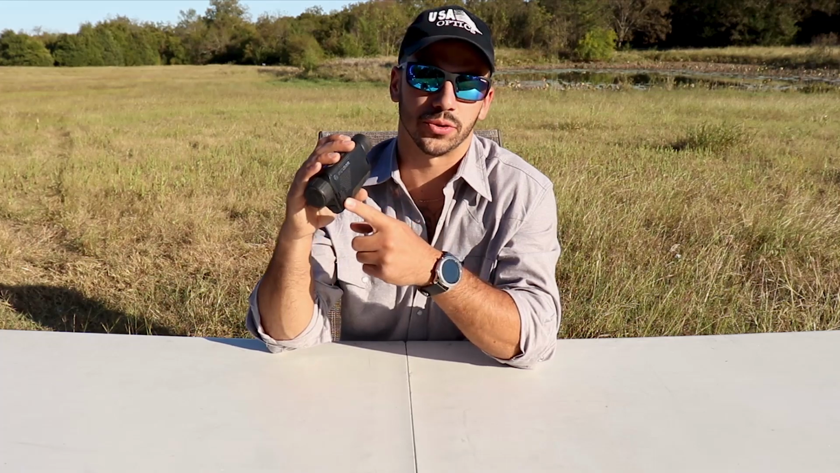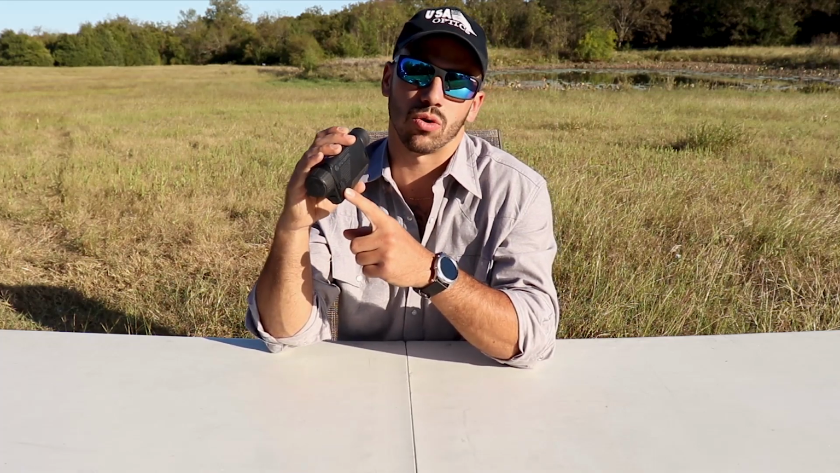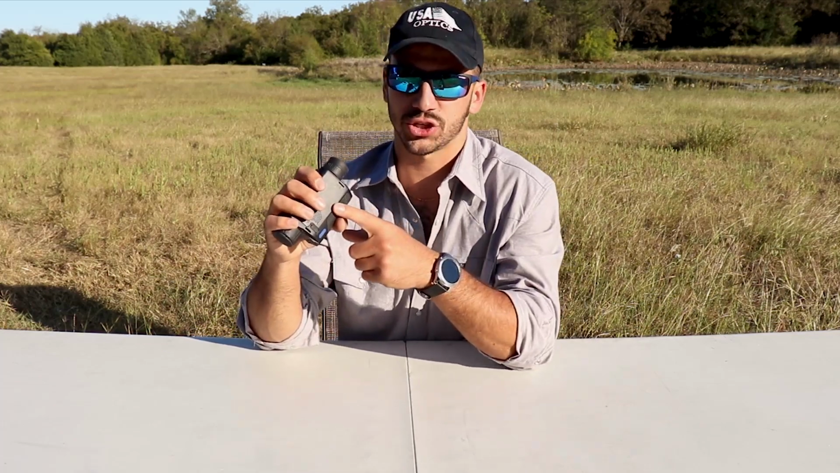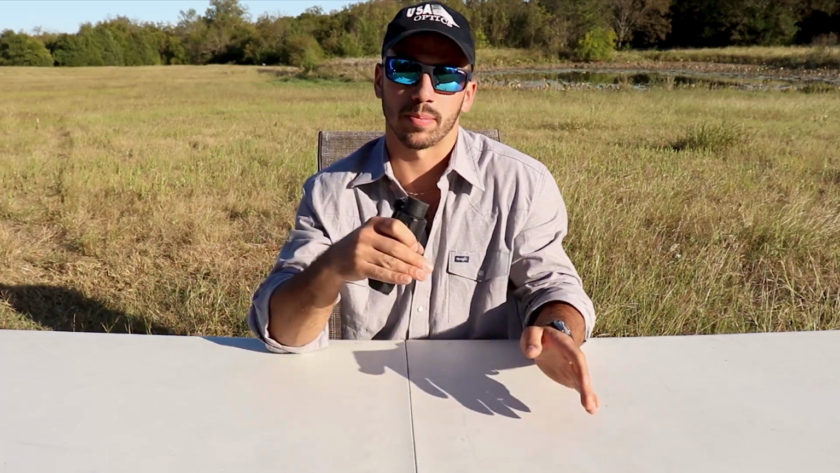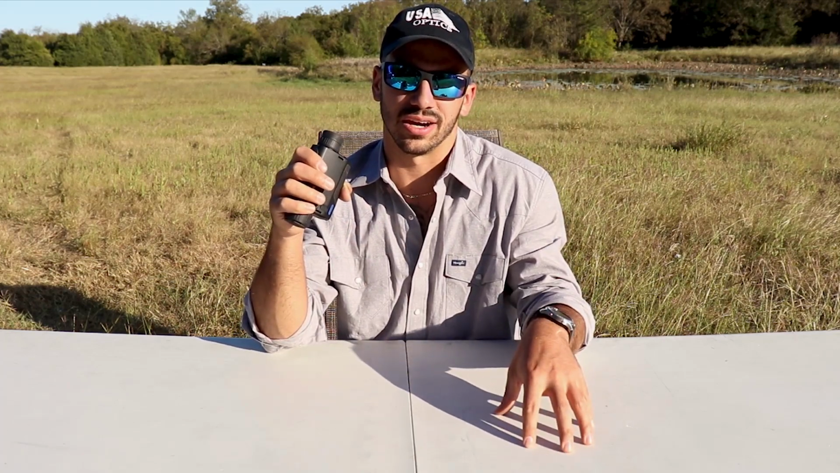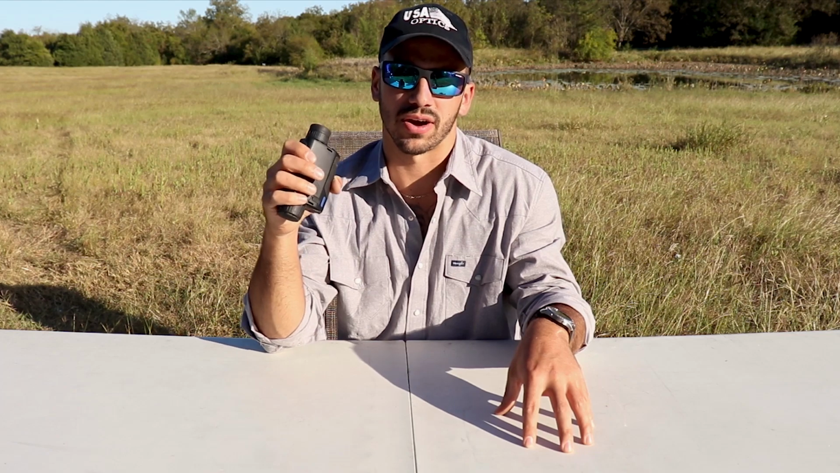So getting back to the cell phone battery, the big cell phone battery pack will not charge the actual device. It will just run off of the power of that battery. So if you've got a dead battery, you can't disconnect the battery pack from the device.